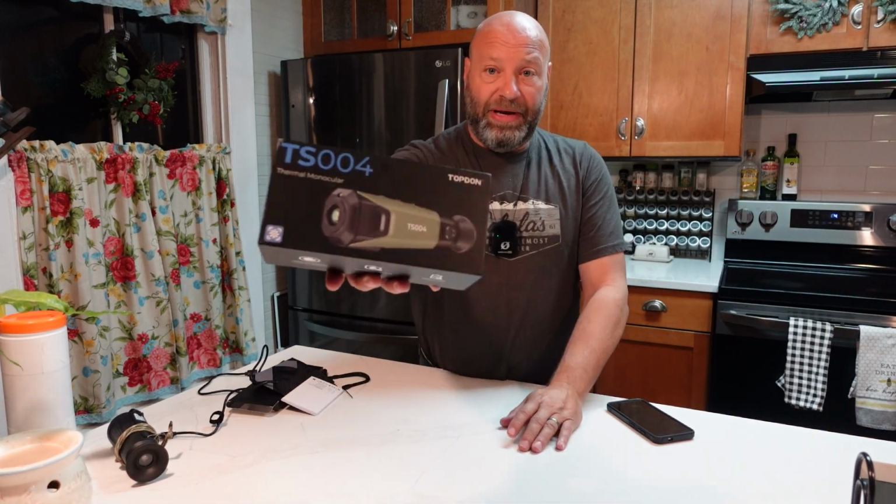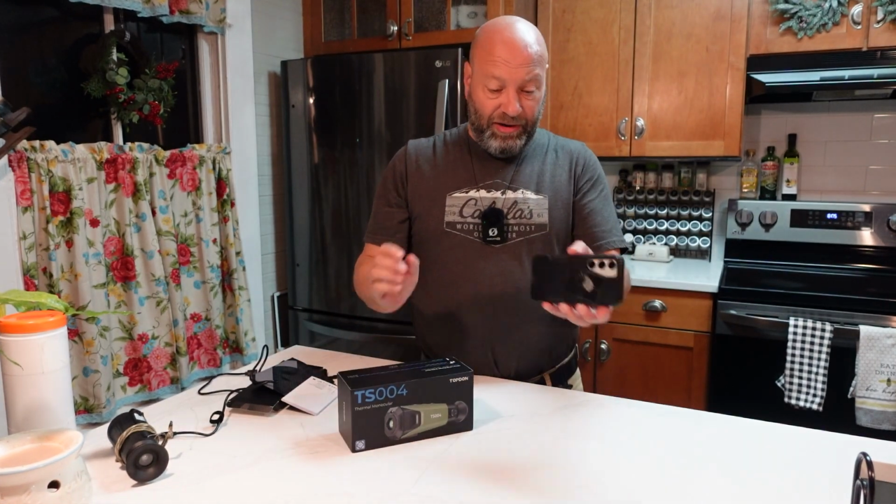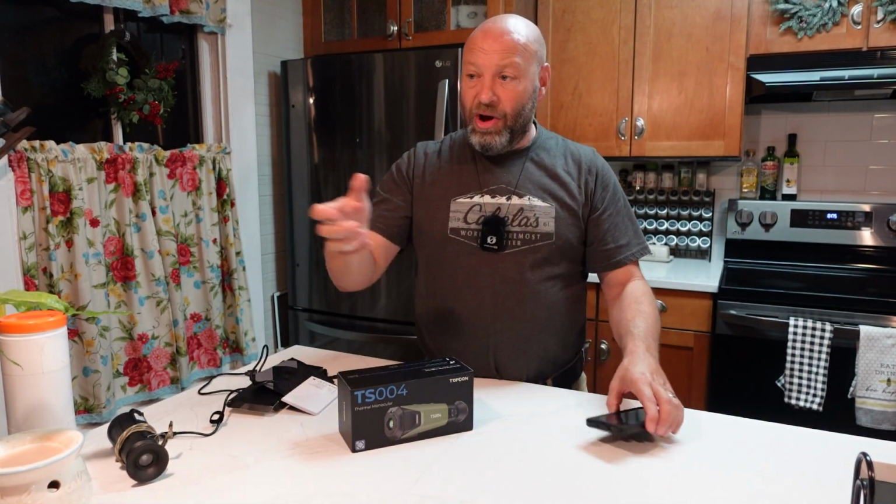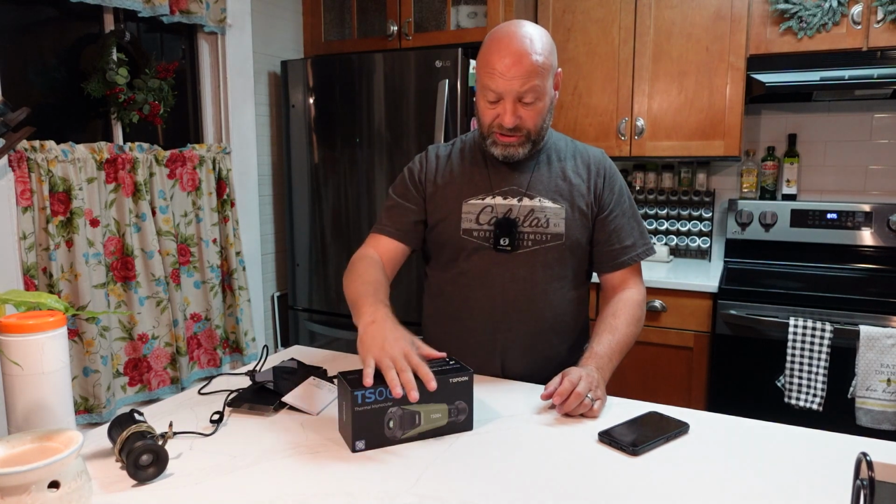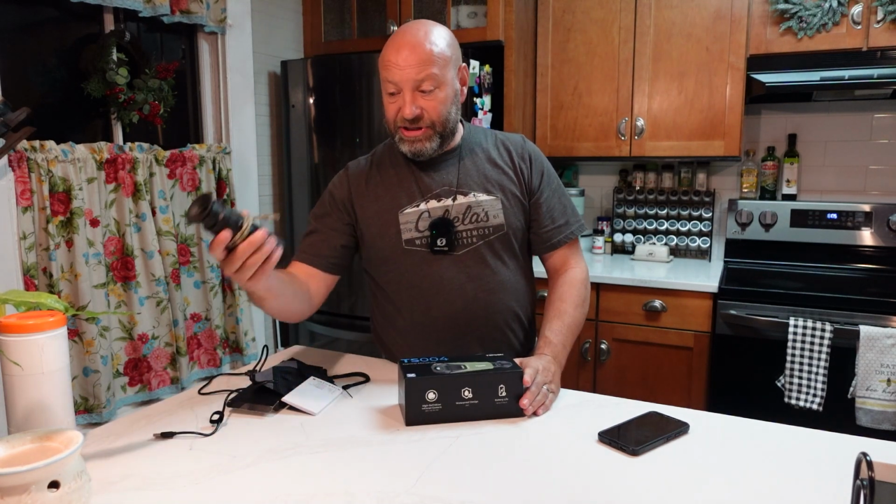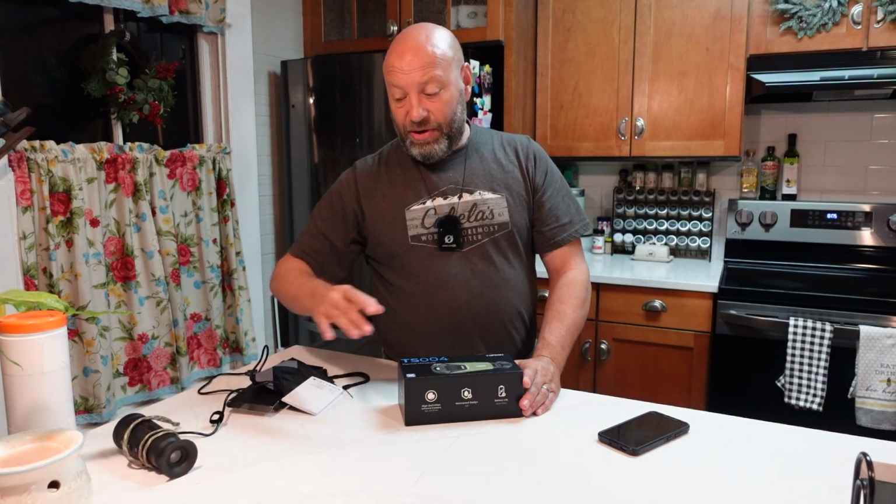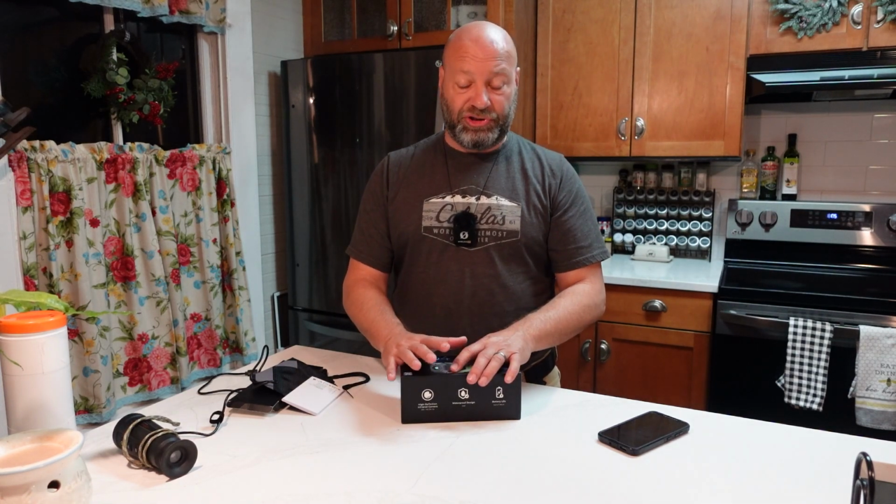TOPDON is the name of the company, and they make thermals already. They've made thermals for a long time. Thermals that plug into your phone, and you can run your thermal camera there. Thermal handheld devices for all sorts of things. This is their first ever handheld thermal monocular, similar to what we use here. We use these things all the time. And like I said, animal recovery wise, there's nothing more valuable than thermal. They work, and they work so good.